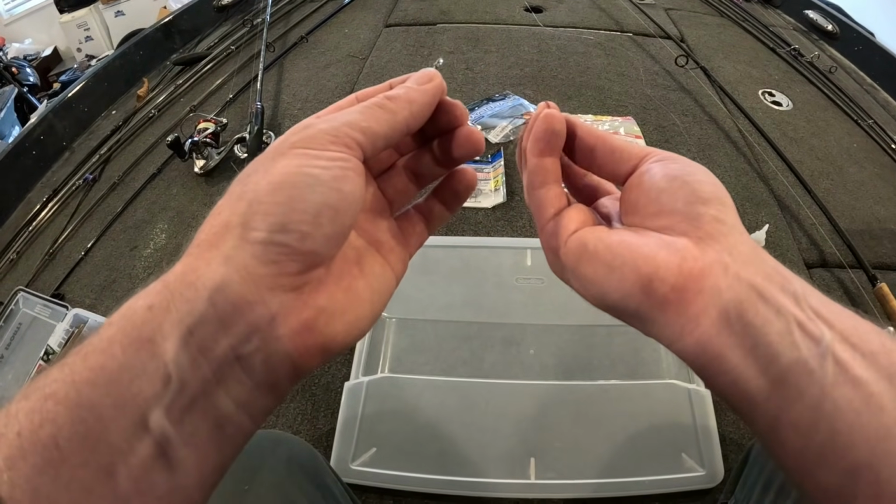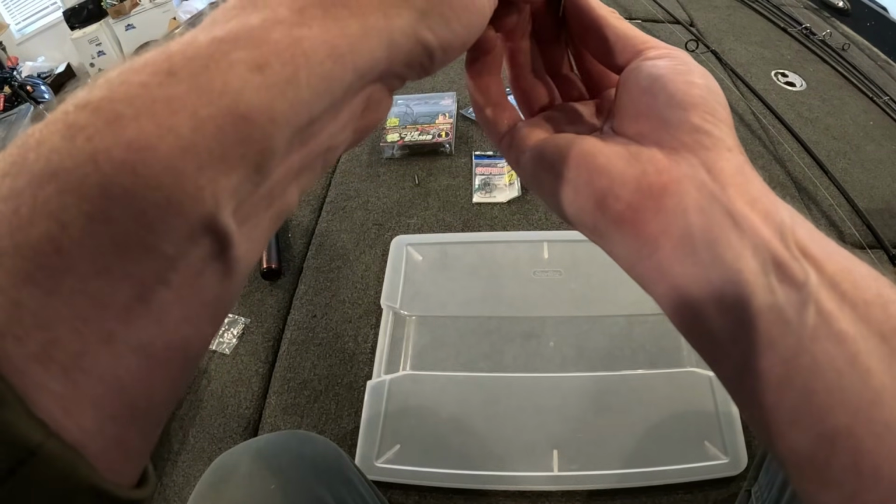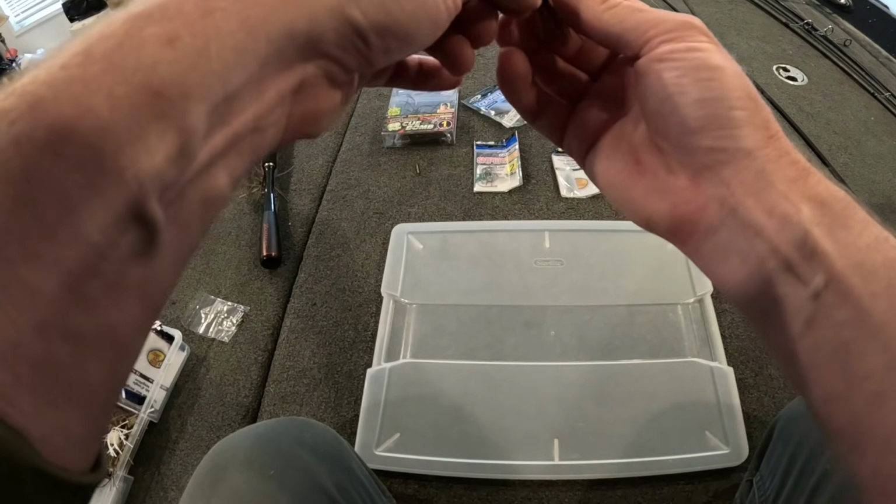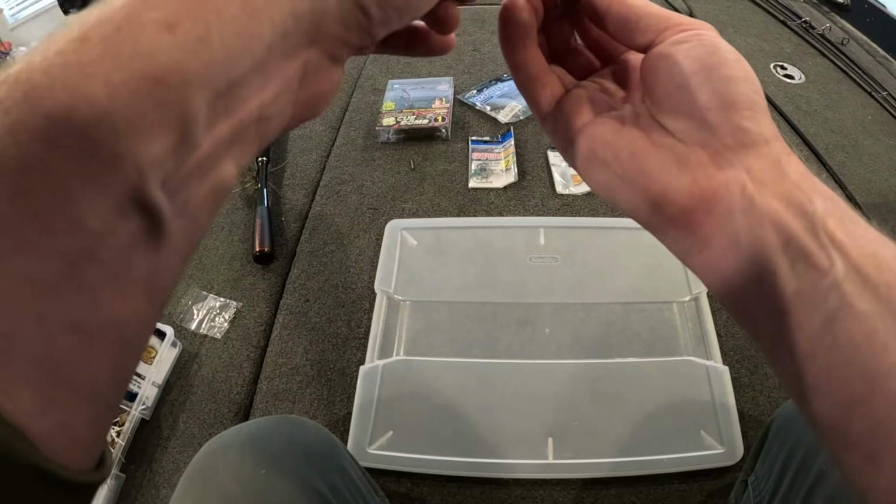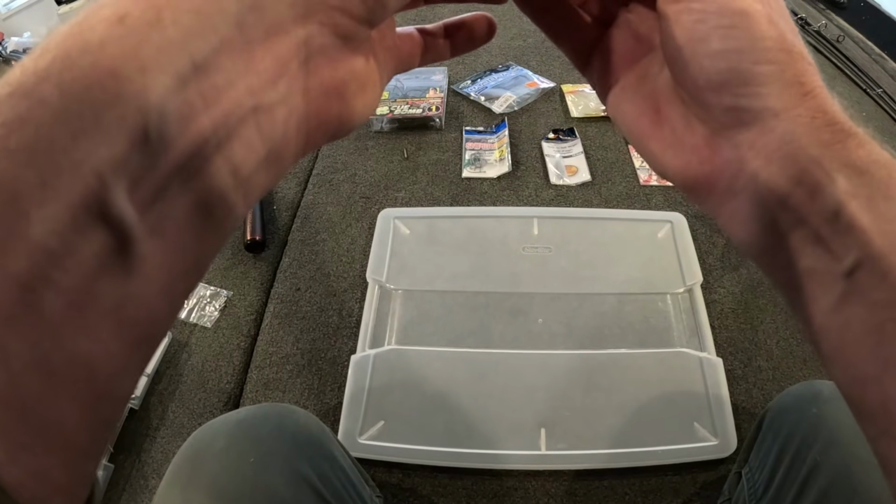We're going to insert it between the tentacles on the bottom of the bait here, and that will keep your weight in there for the life of the bait. If you don't glue them though, they will come out, so this will save you a lot of headache.